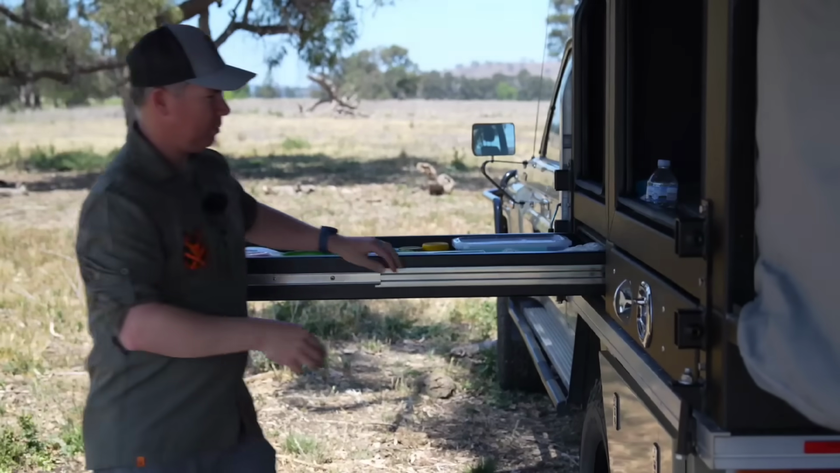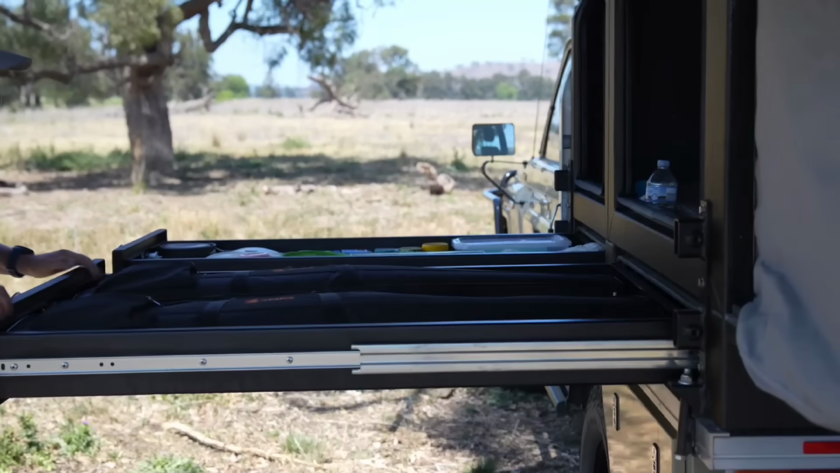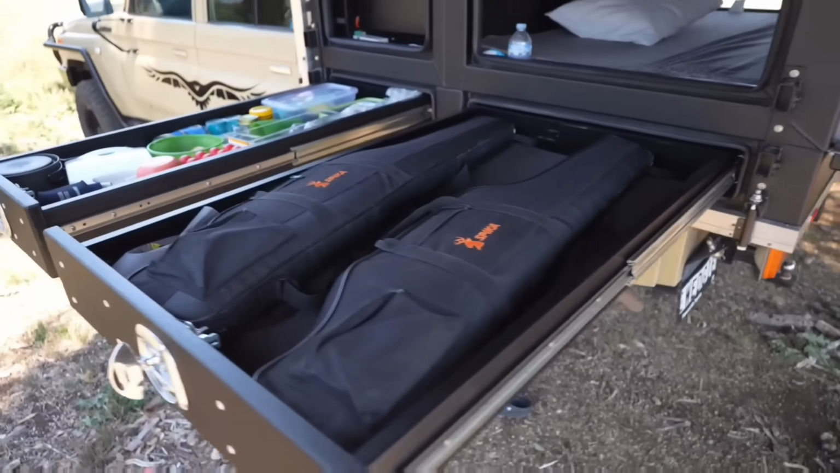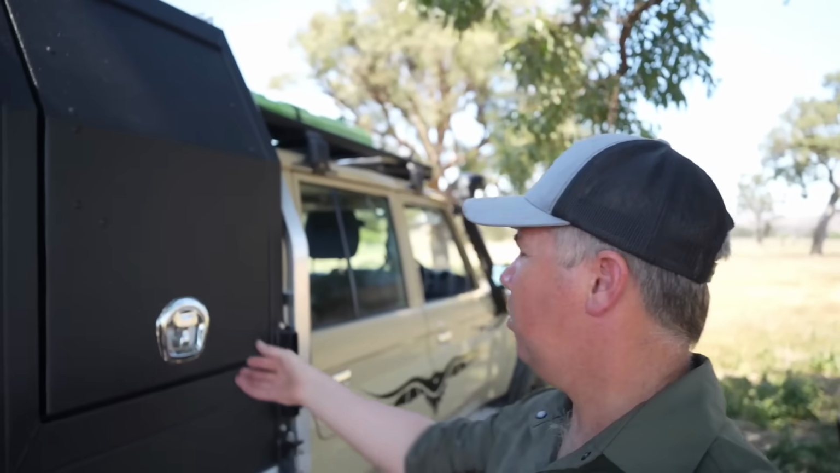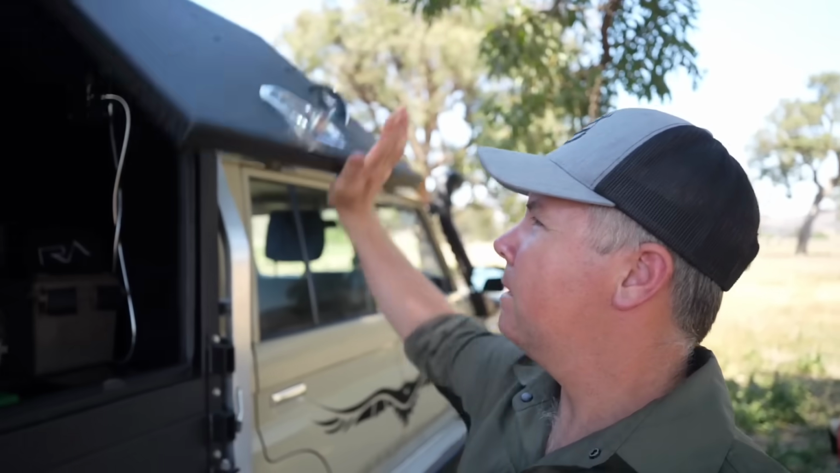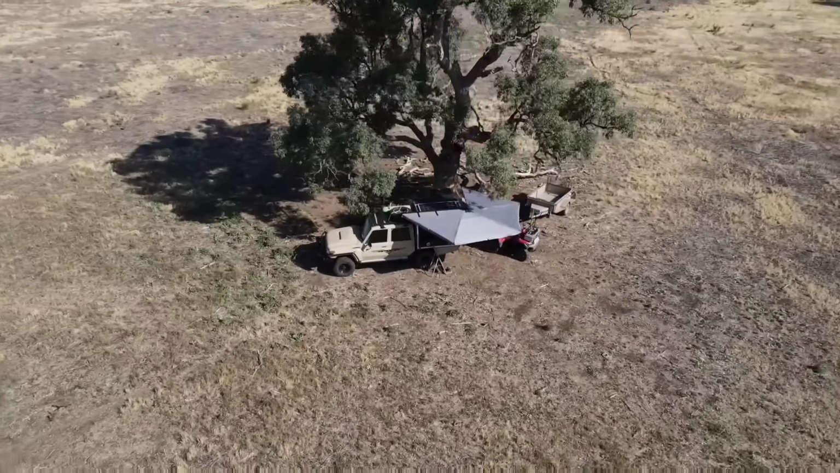He's got a kitchen set up in this one. The rear drawer, I've got my rifles in, again, full length. Heaps of room, lockable, safe firearms transportation. This front compartment on the driver's side, another lift up door. He's got a hot water system, 90 litre tank, heap more storage. I've got my ammo and stuff in there.